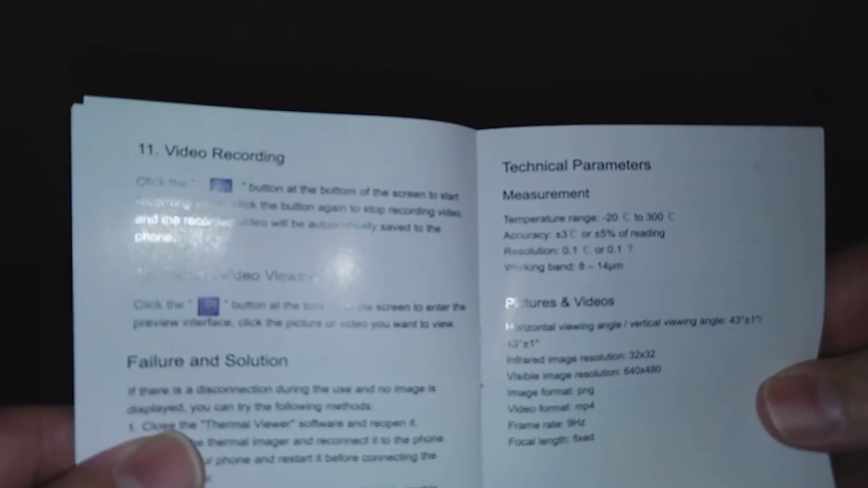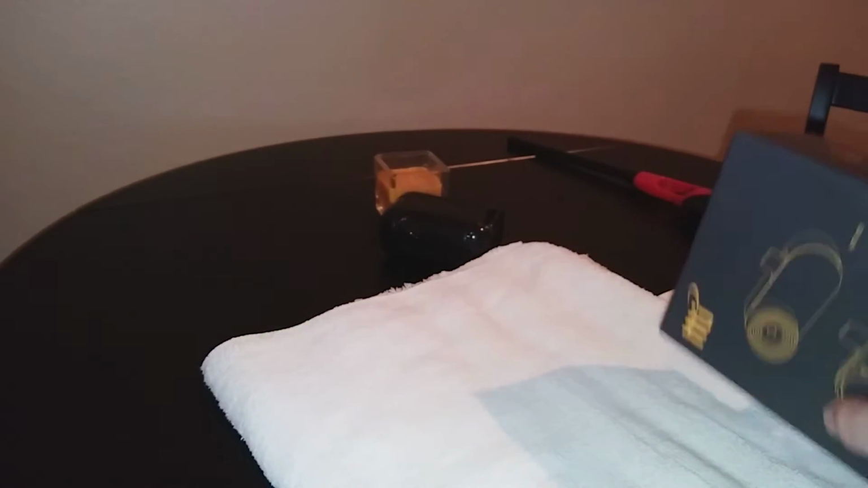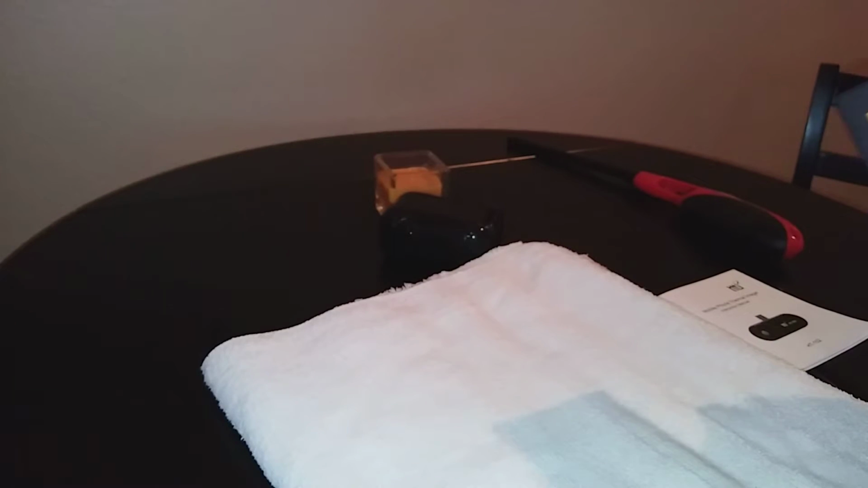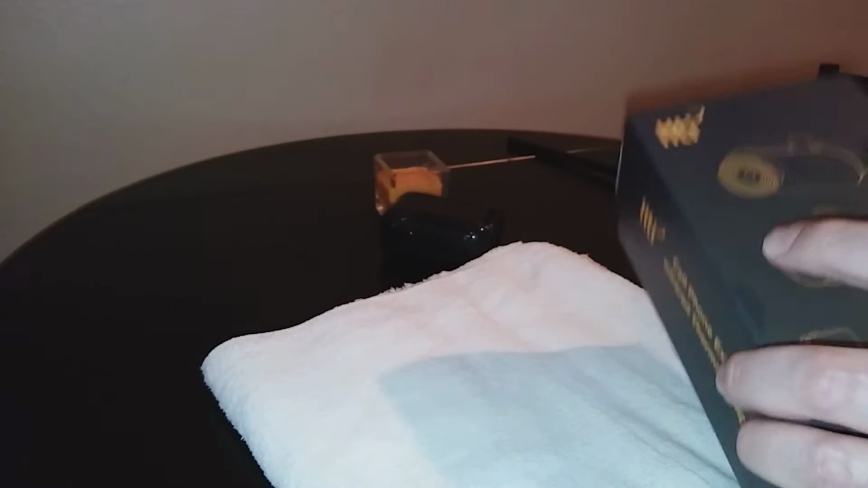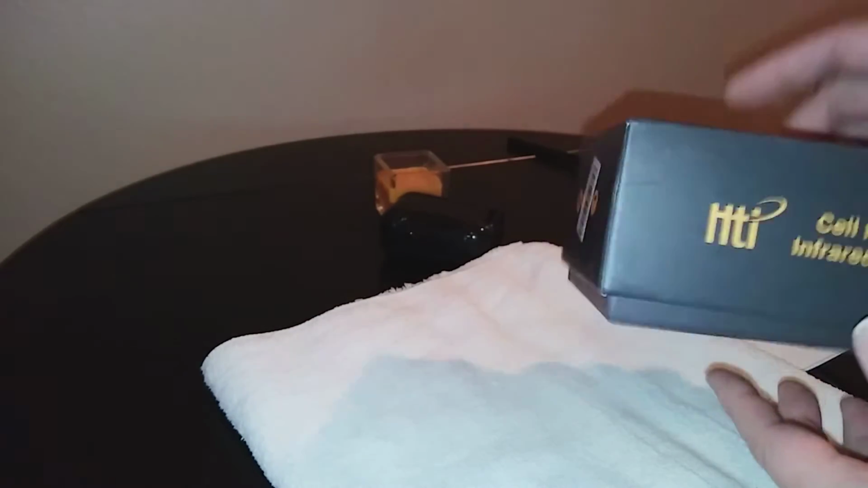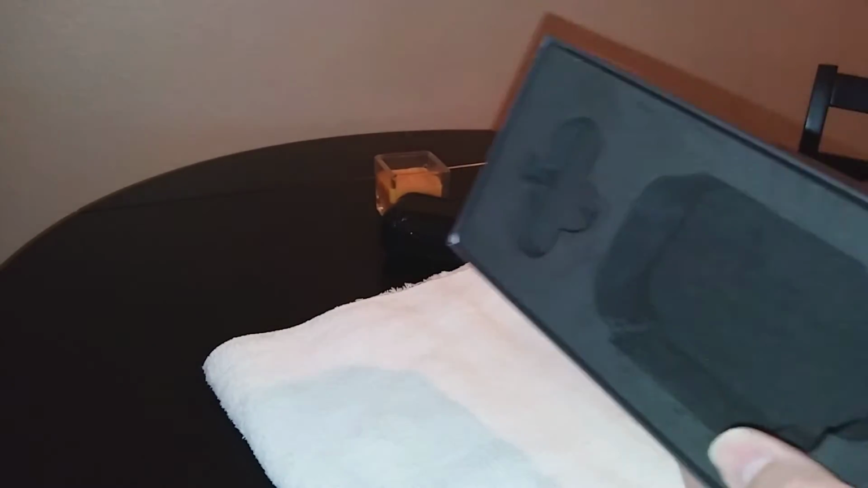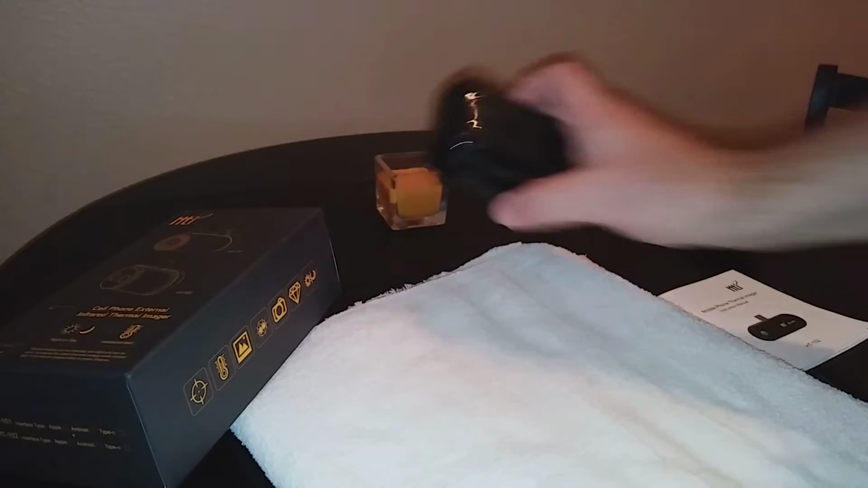Here are the specs on it, and I'll provide a link down below as usual. There's some links. I'll just walk it through real quick and show you a quick demo of it as well. Comes in this nice packaging. I think too big for something so small, but this is just the back packaging of it. Pretty sleek, and this is what's in it.